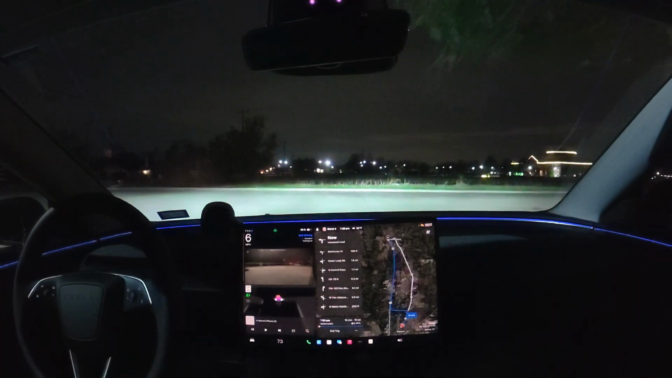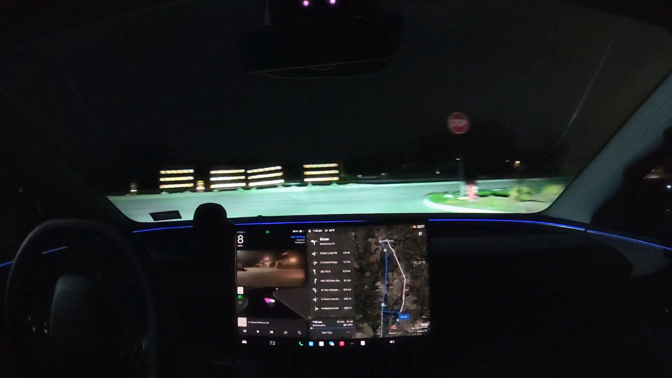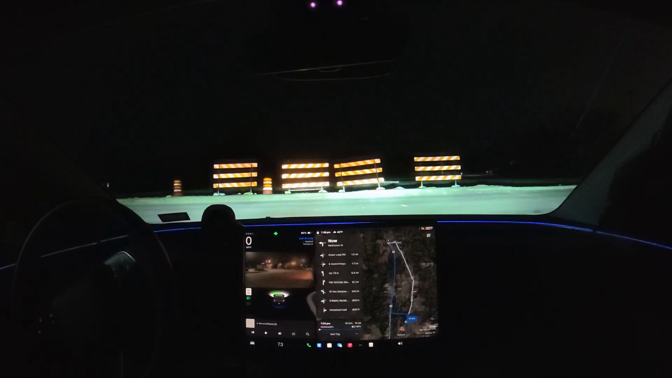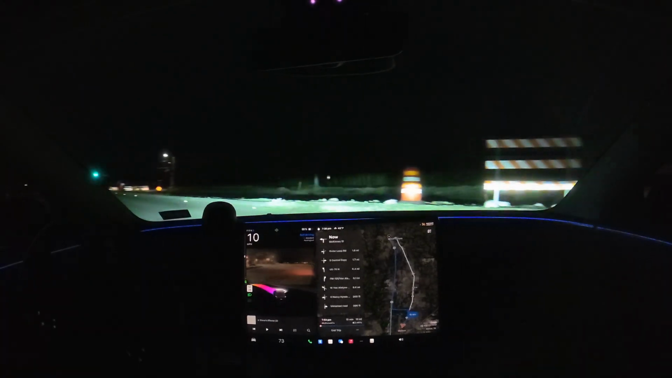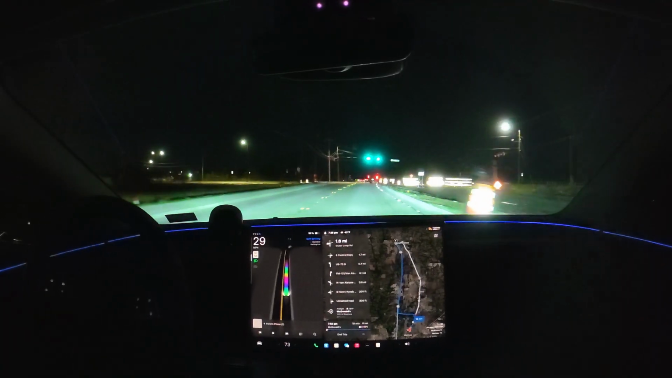Had it for 4 or 5 days. I don't know, it seems like I've had it for a little while. I was very fortunate to be one of the early ones to have it. We are in standard mode.